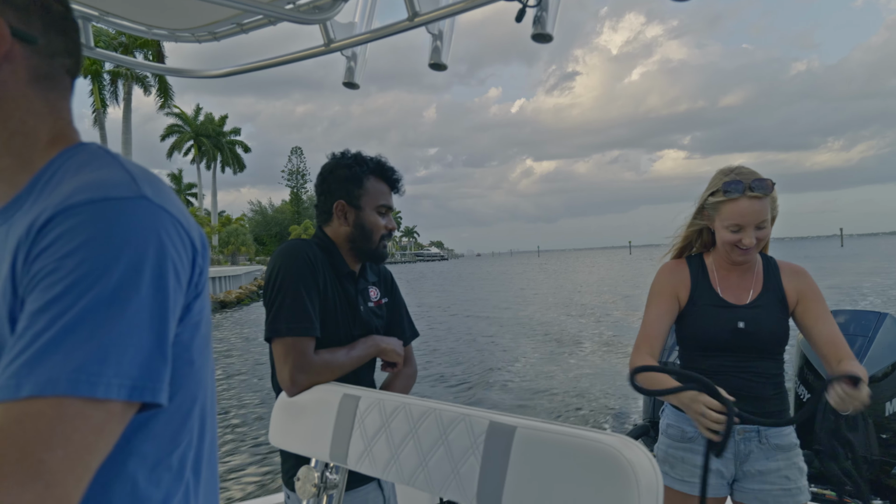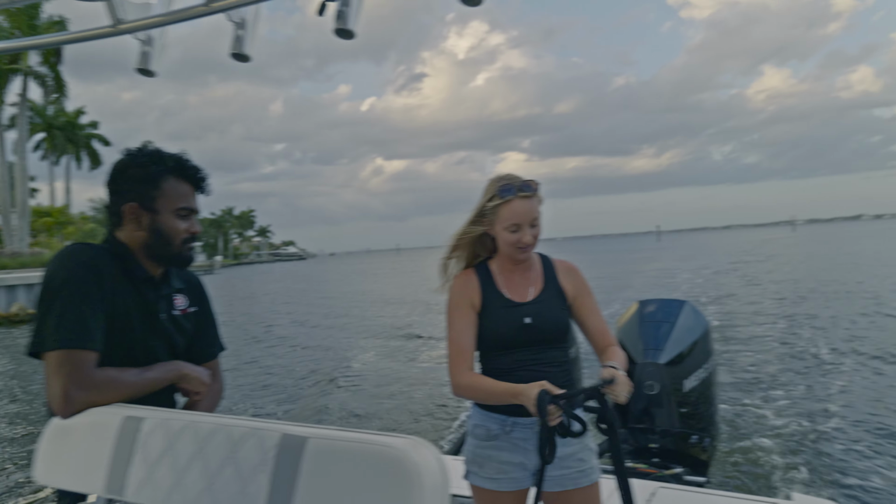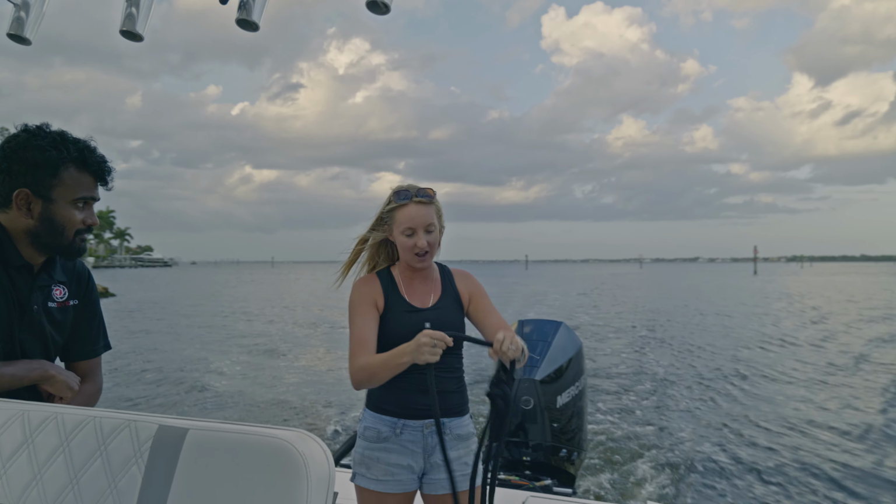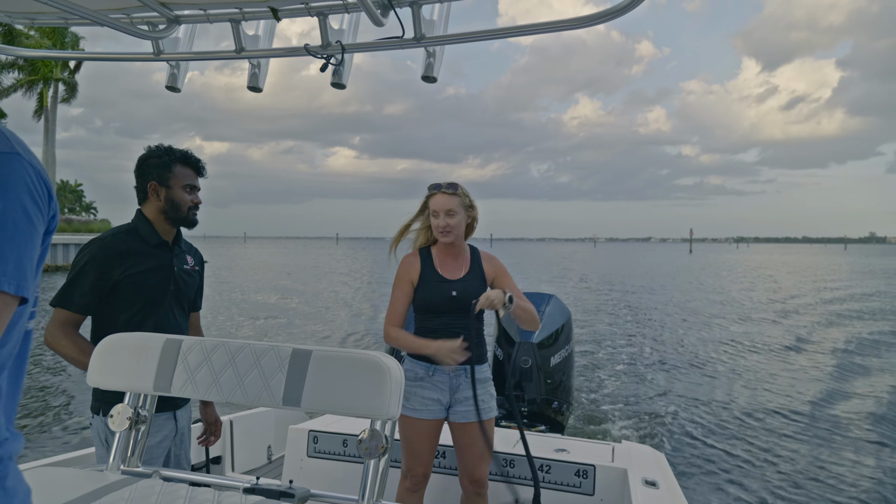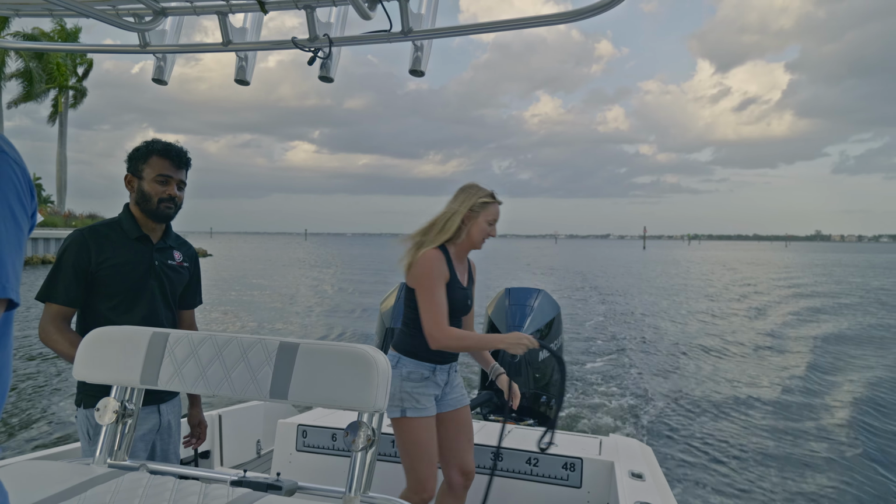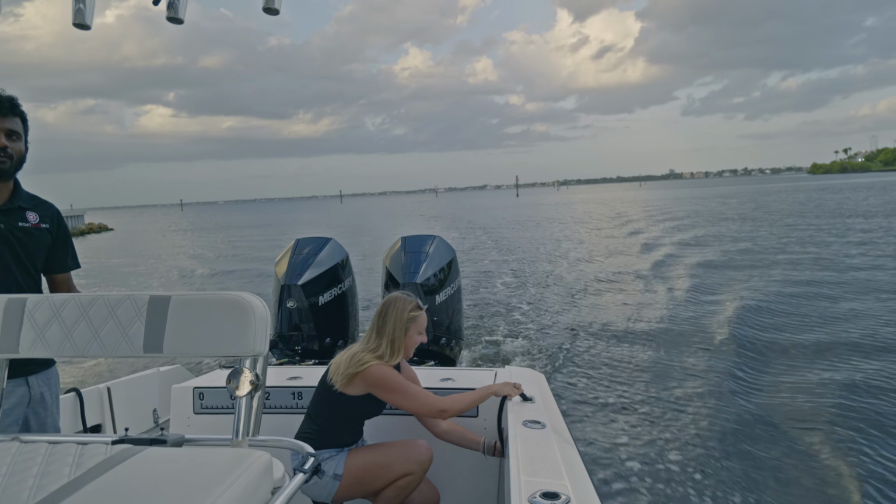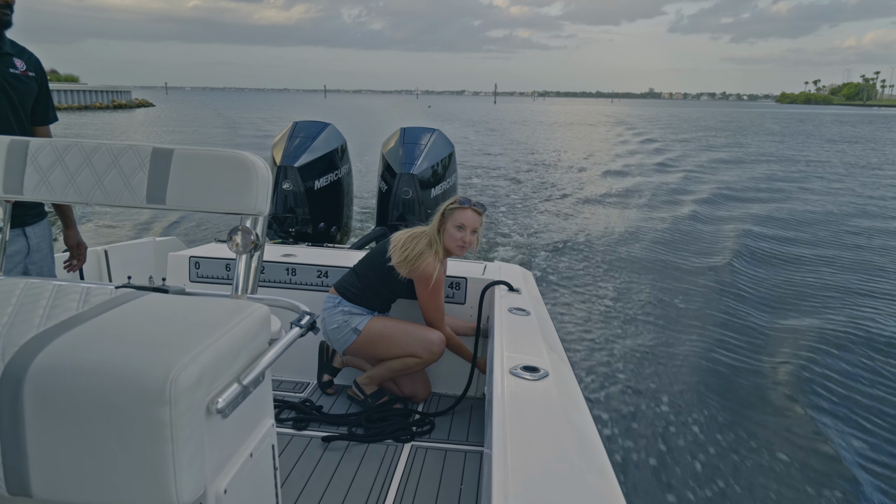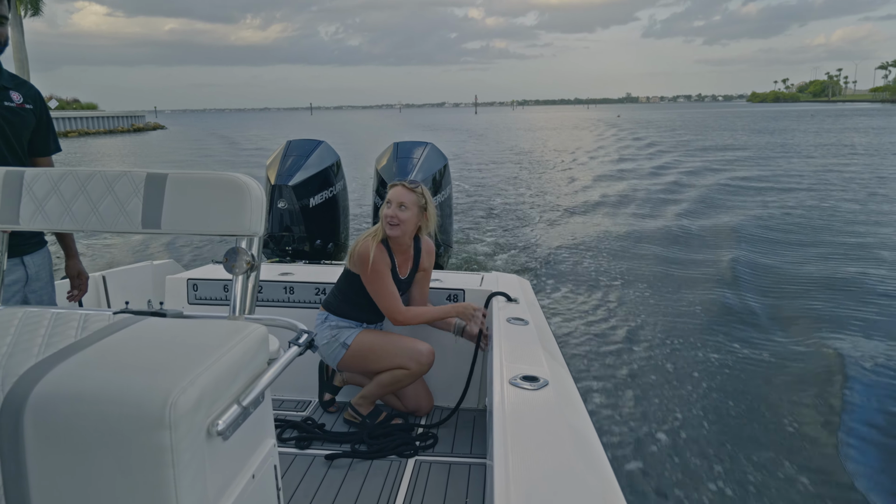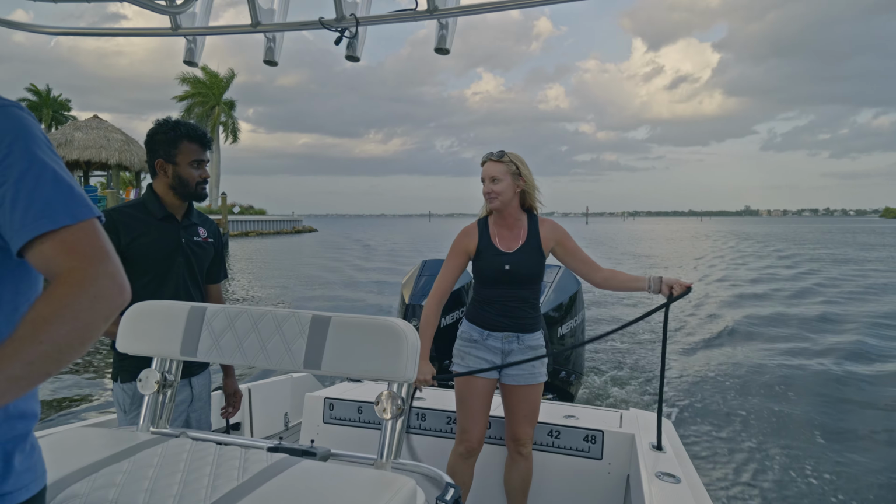Explain your docking skills. My husband has this habit of not deciding which side he wants until we're on the dock, so I usually tie up both sides so I'm ready to go and we don't have to yell at each other. Smart. I always pick the other side, just to make it entertaining. He'll pick whatever side I didn't do, so I just do both sides before we get there, so there's no surprises. Every time.